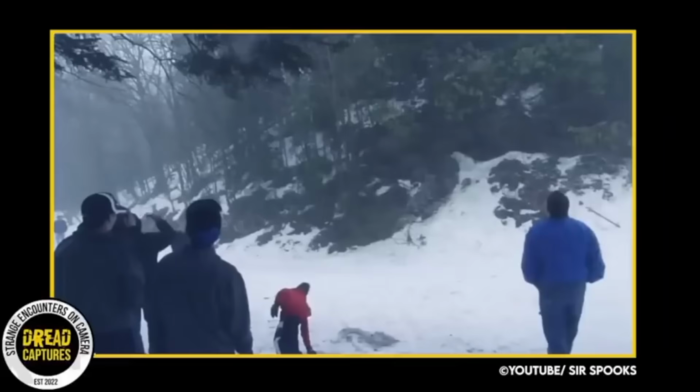This next recording took place at Clingman's Dome, the highest peak in Tennessee's Smoky Mountains. According to the narrator, while strolling along a path, they noticed a group of individuals gazing up at the trees. They appeared to have spotted what resembled a bear, but this bear was standing upright on 2 legs and never dropped down to all 4s.